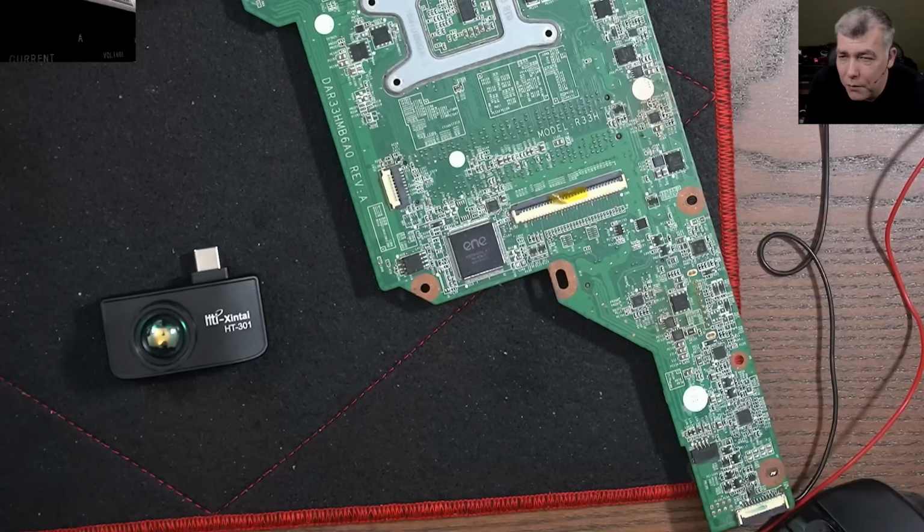Okay, just a short video to let you know I bought a camera, a thermal camera.